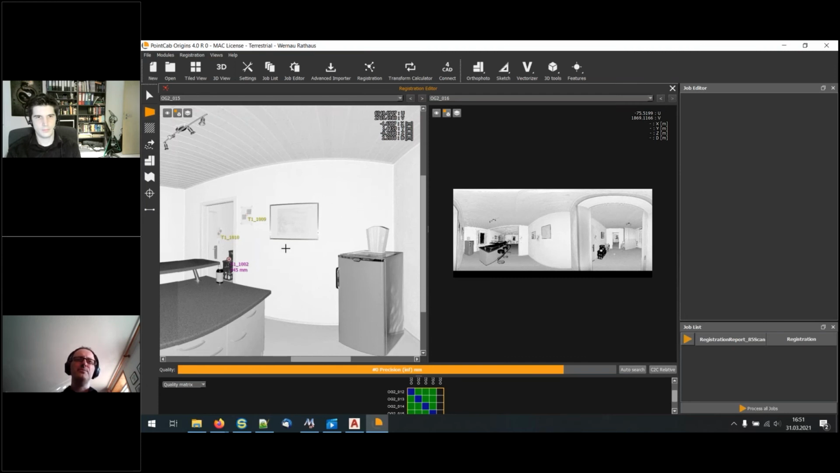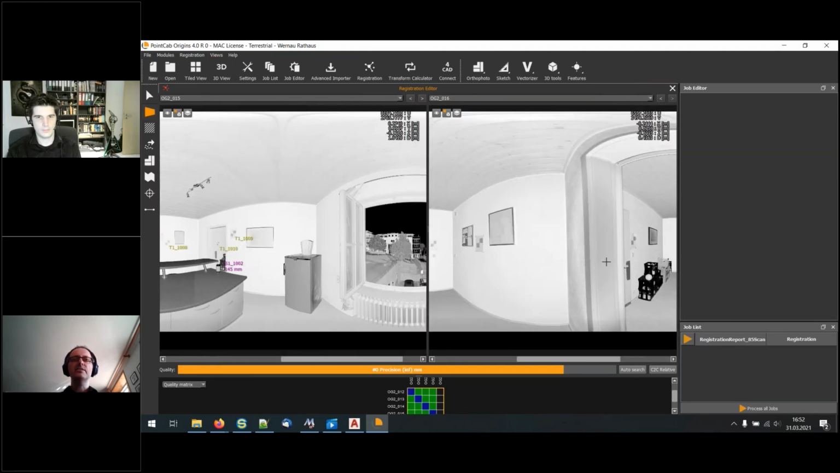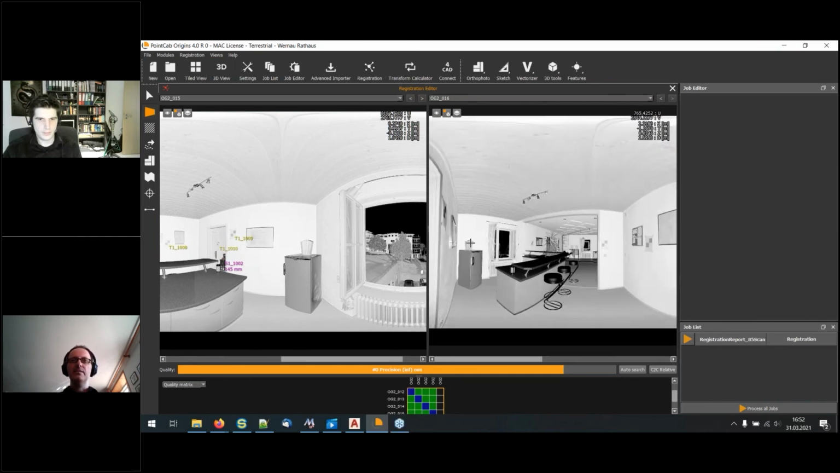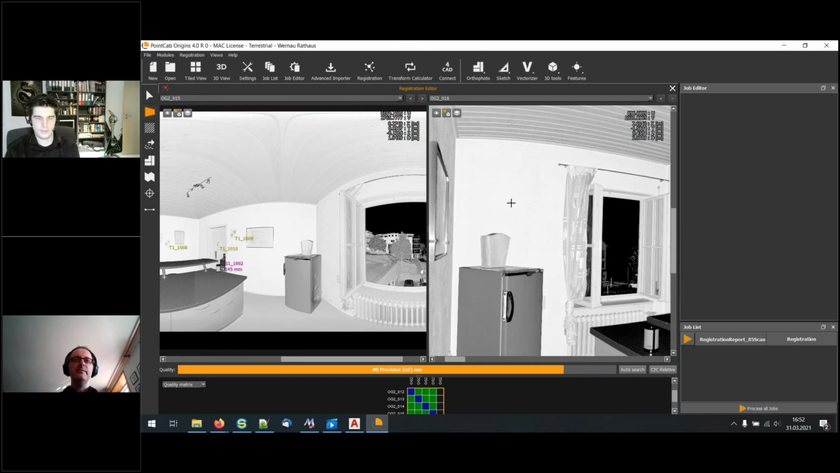But if you have something in between, it's a little bit difficult. And what we can do is press the Alt key, like for the snapping tool, on the left side.